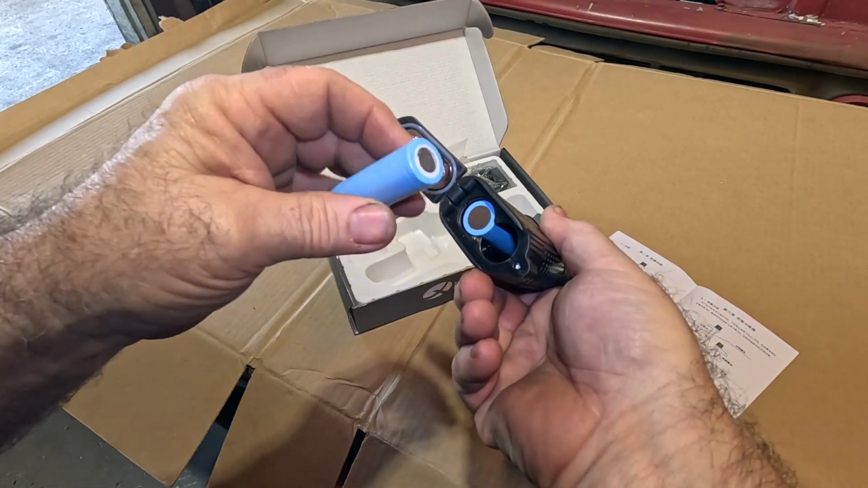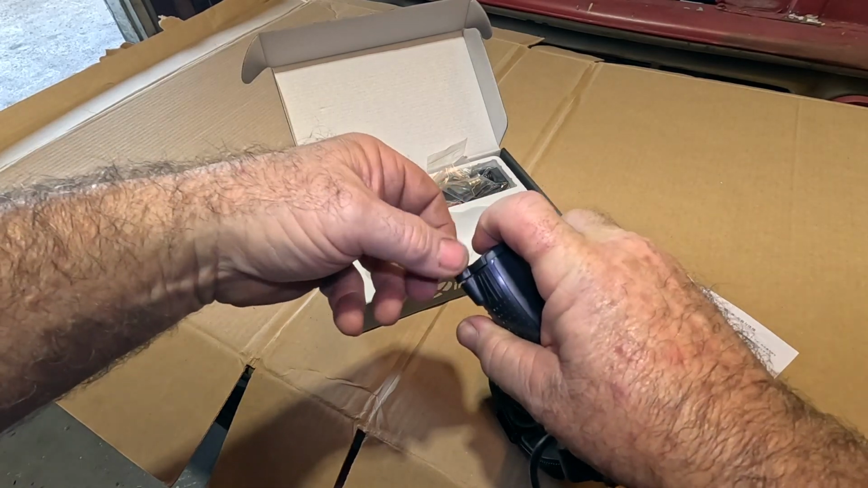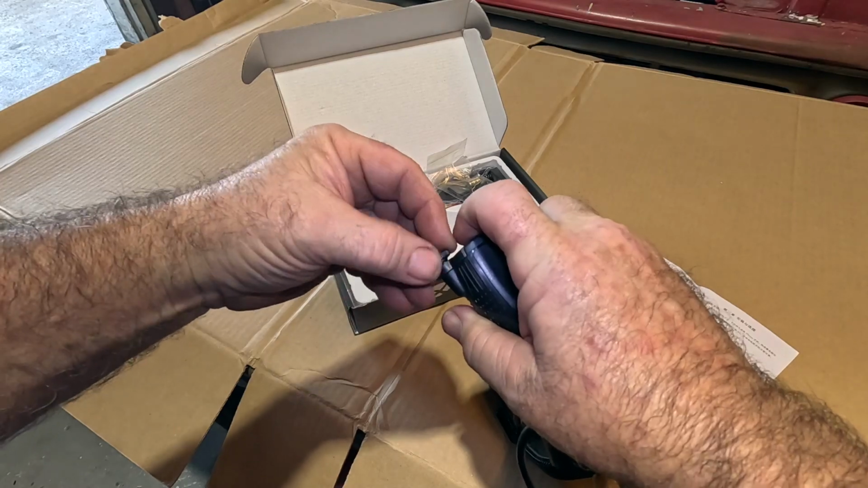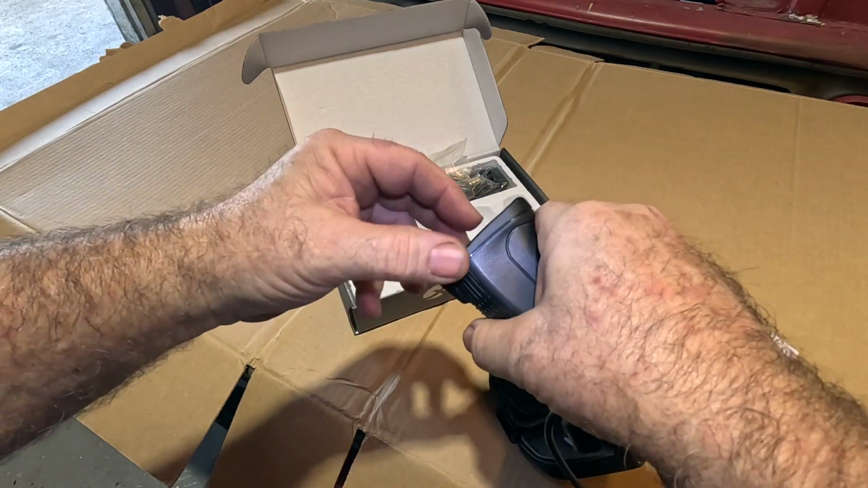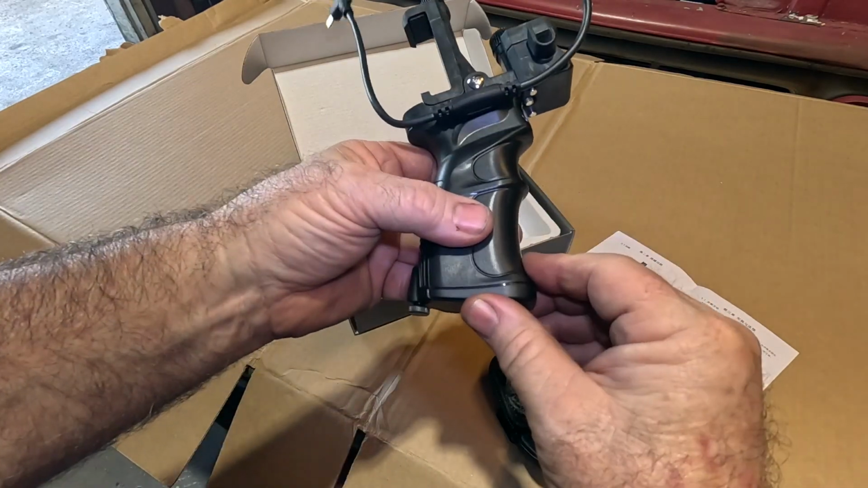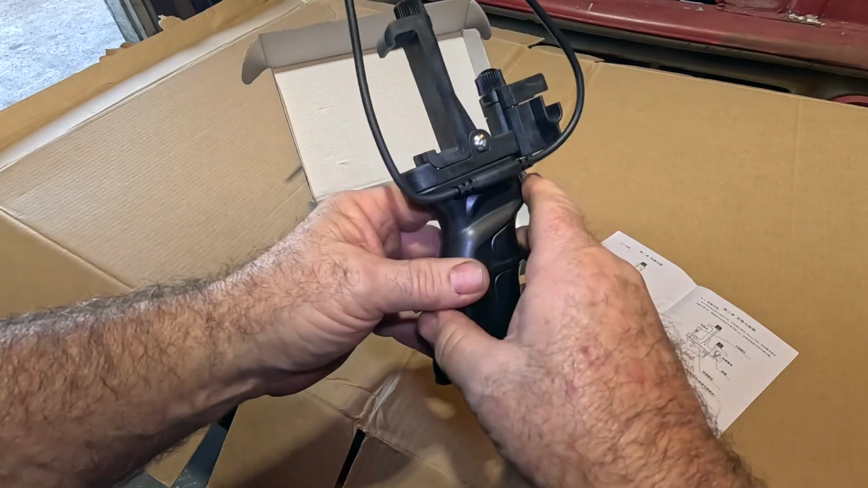I'm guessing they go this direction. It's got a little thumb screw, so you don't need a tool, which is super handy, I think. Hopefully that plastic door will stay alive a while. It feels a little bit on the thin side, but not too bad. The curve and the sides on it make it fairly solid, I suppose.